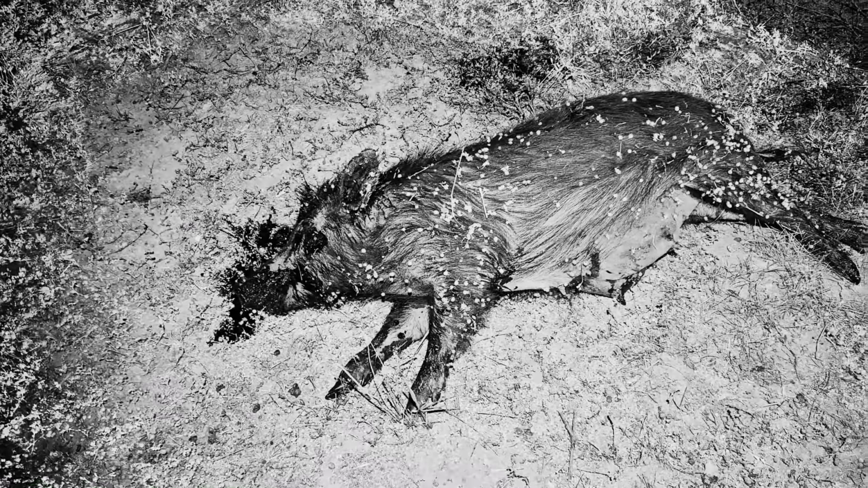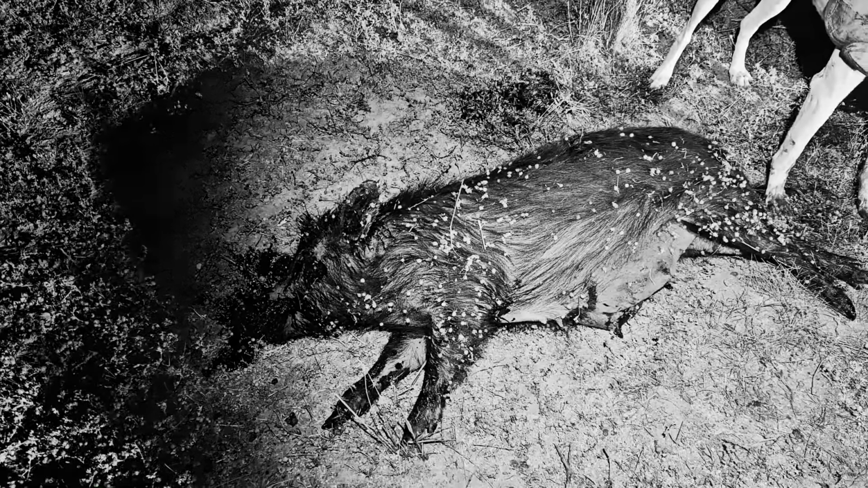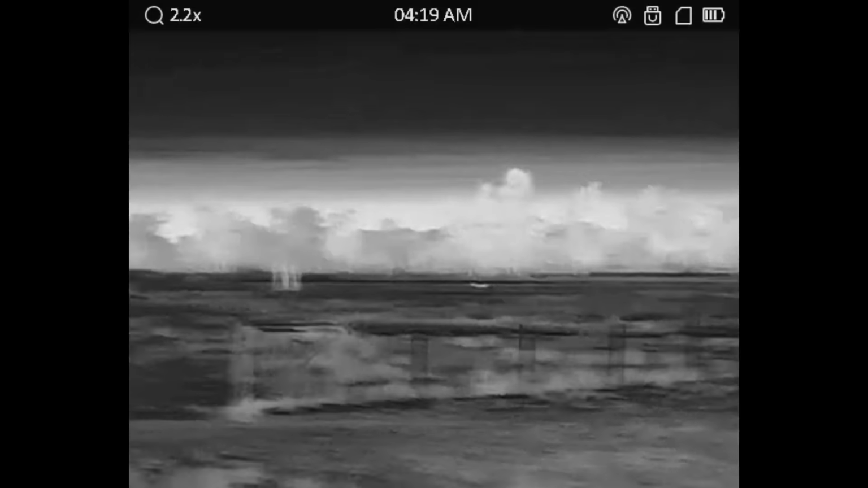And then yeah, this is a better one. She's probably a sort of 35, 40 kilo sow. She's probably 40 kilo, I suppose. Not too bad. So that's, yeah, number 5 for the night. We're not going too bad here tonight. We're just poking around and everything seems to be going well. Dogs are working all right. So we'll keep rolling and hopefully we can keep bumping into a few more.